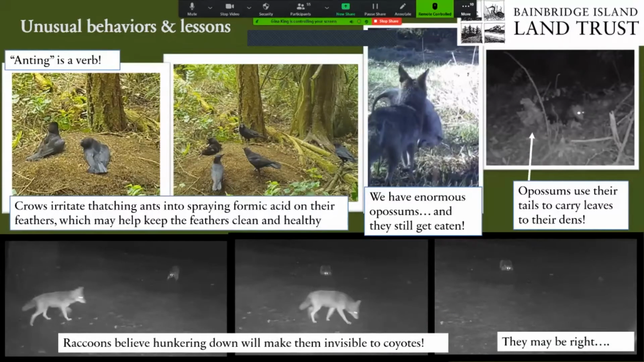We've also noticed some kind of interesting behaviors and interactions on these cameras. So on that Miller-Kirkman Preserve, I put one camera on a thatch ant mound, just curious to see what uses those. And it was interesting, we kept getting these groups of crows coming down and kind of hunkering down on these mounds. And it turns out that they do that on purpose to irritate the ants to release their formic acid on the bird's feathers. And that helps to keep the feathers clean and healthy. And that's actually called anting. It's actually a verb, anting.